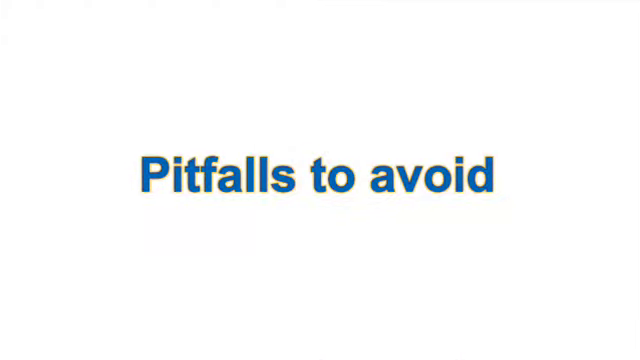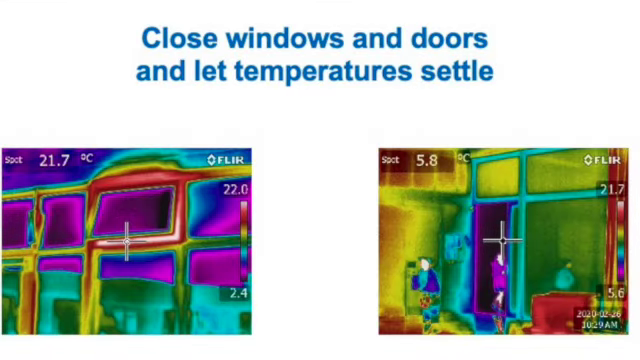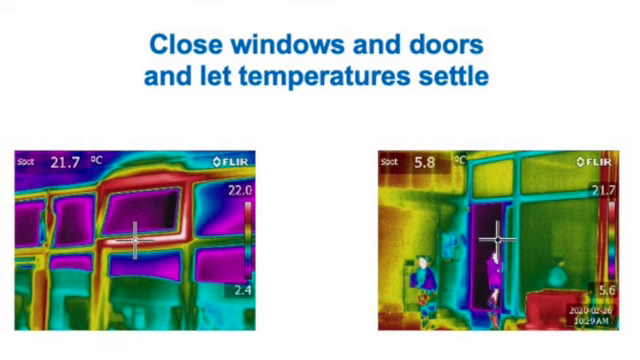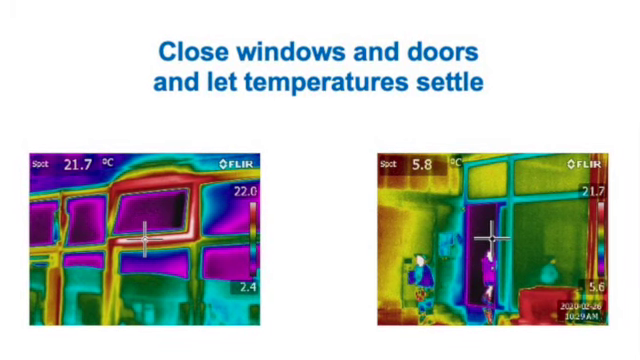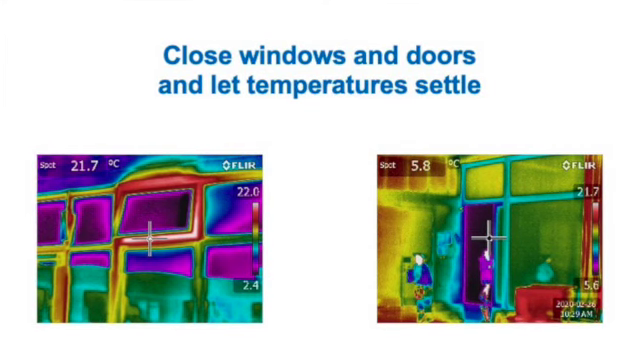Finally, for this video, we're going to cover those pitfalls that we need to be mindful of when we're using the thermal imaging camera for surveying our homes. First, make sure windows and doors are closed, and if you've had to shut some before starting, wait 15 to 20 minutes to let the temperature settle before you take any thermal images of them. That way you'll be able to accurately see whether there's any heat leaking out around them.